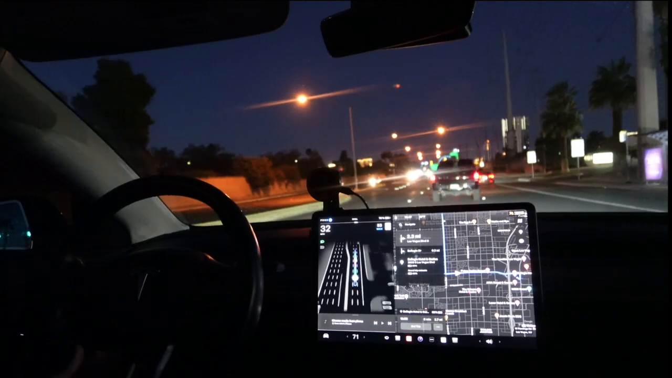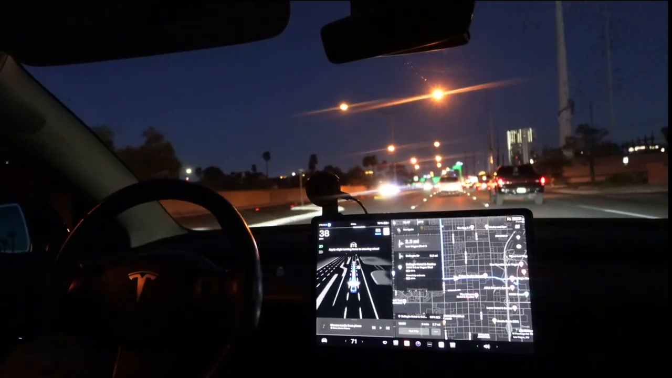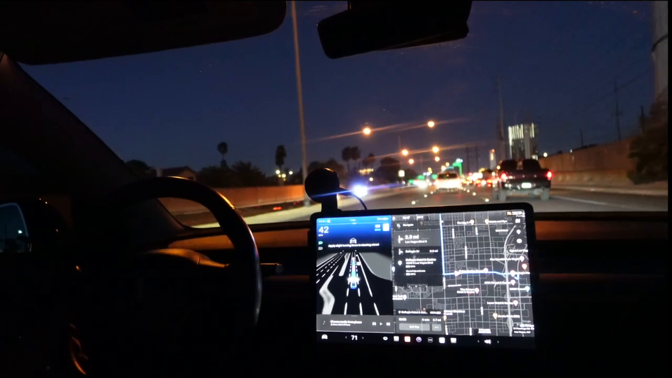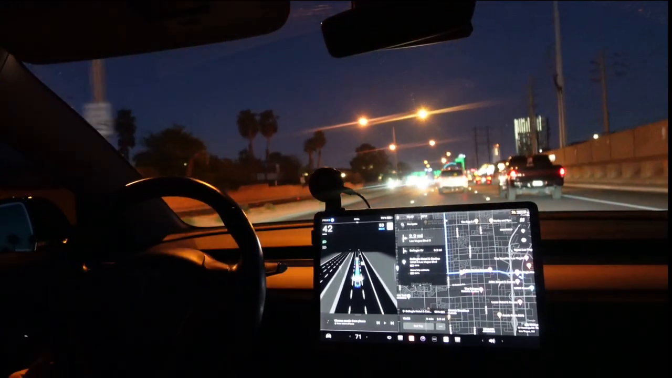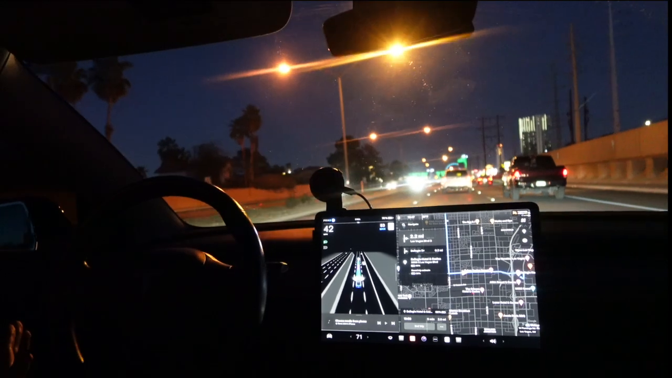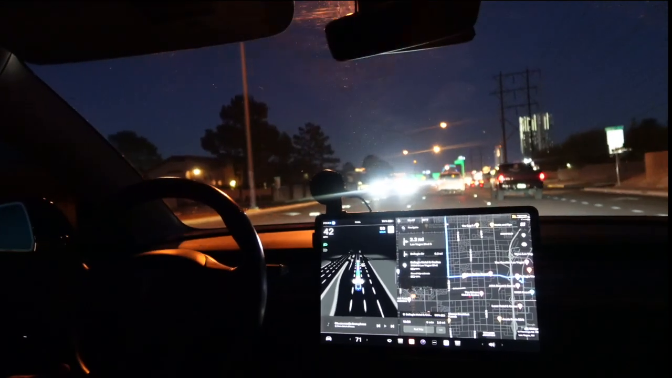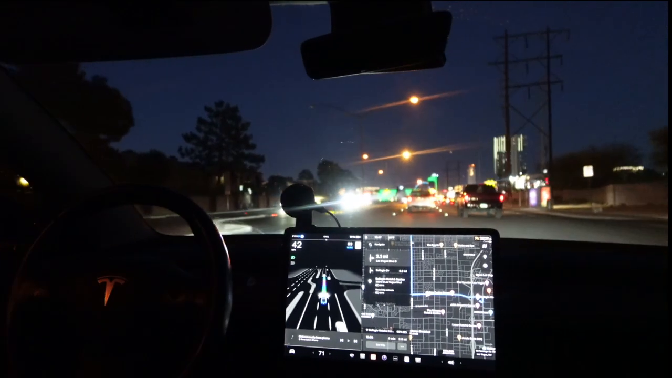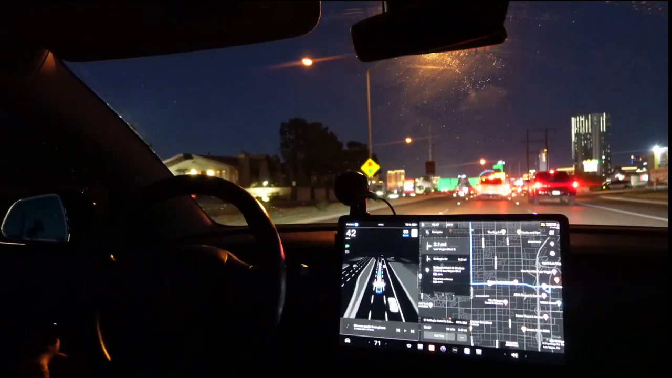Tesla doesn't use LiDAR. LiDAR is the same thing your iPhone uses to scan your face. It doesn't need light. But Tesla doesn't use LiDAR. Tesla uses cameras, actual cameras, to have the algorithm determine what's in the surroundings.